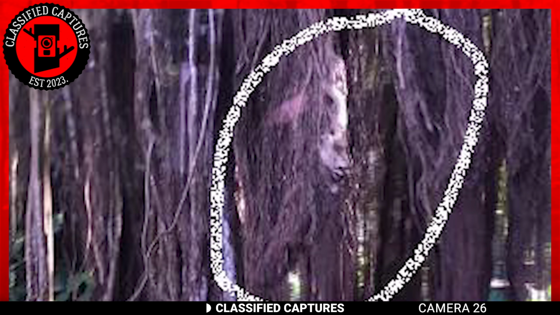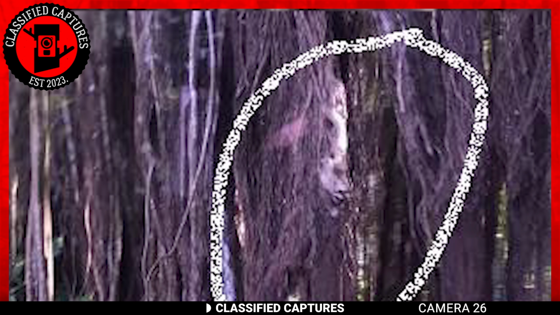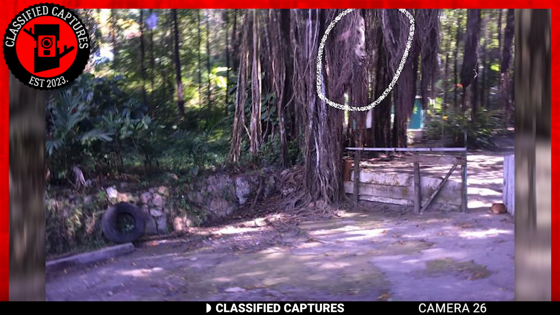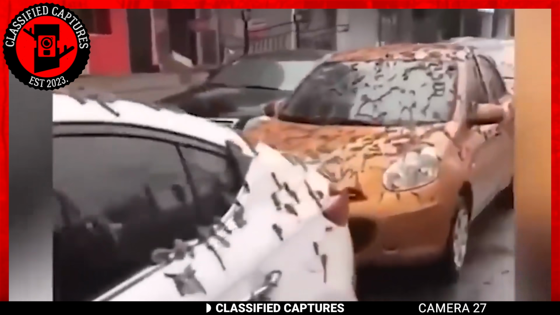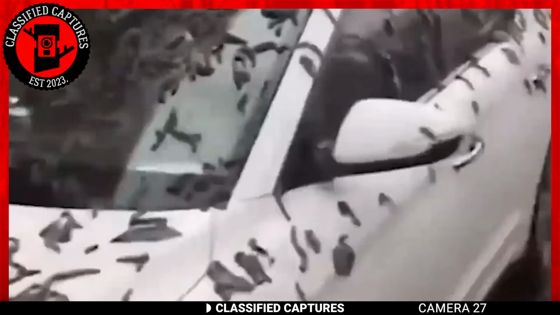The mystery is as thick as the forest canopy, and for now it remains unsolved. Some suggest it might have been digitally imprinted, but as I said, the mystery remains unsolved. Now, my friends, we've all heard of some peculiar natural phenomena like raining fish or birds, which, although bizarre, can sometimes be explained by science.